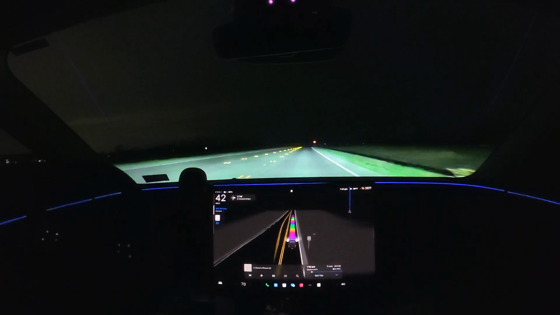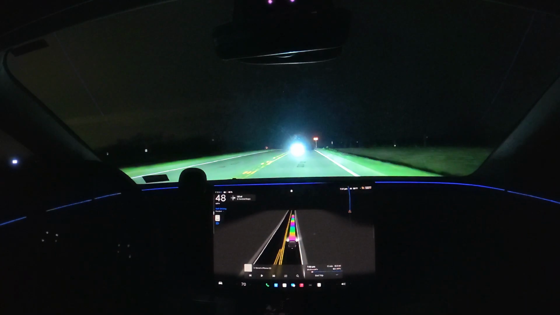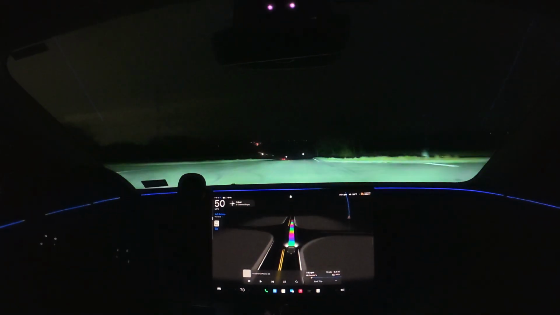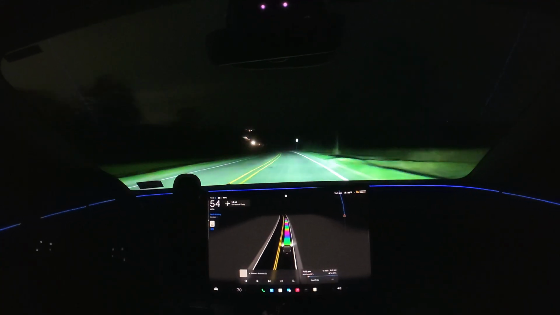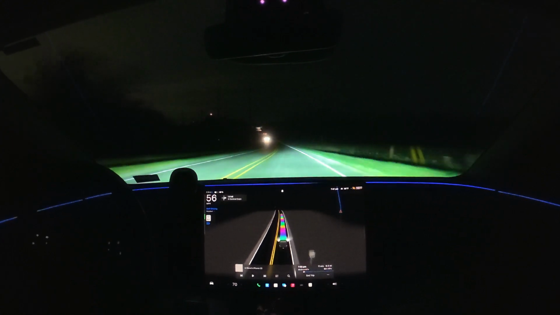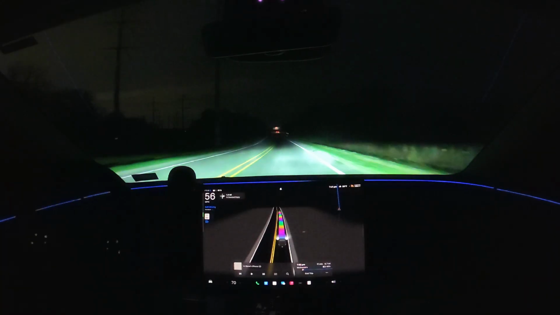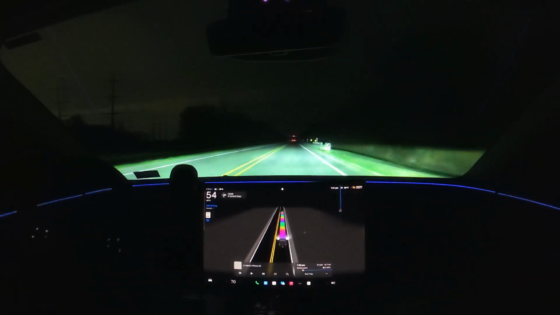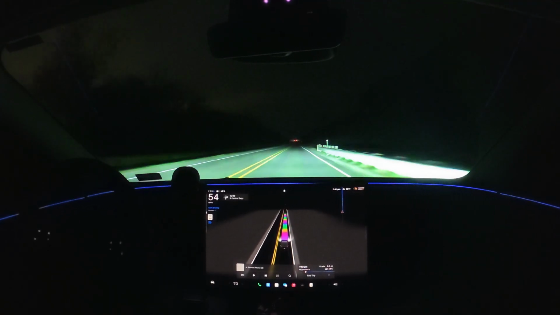FSD does highways pretty well in general, but the highways we have here in North Texas, that to me, that's where I get a lot of very interesting edge case situations that I've never seen on any of these videos. Basically 80 to 90% of my driving is either on highways or on a road like you see right here, a 2-lane, fairly high speed limit road.